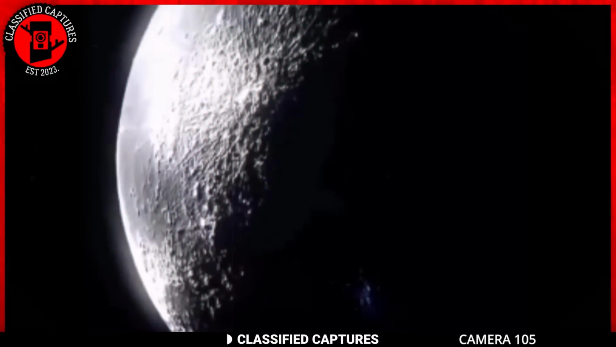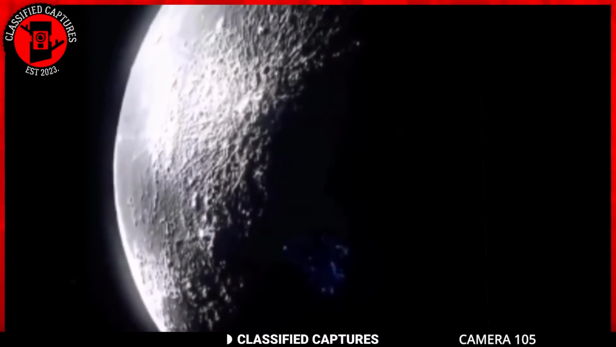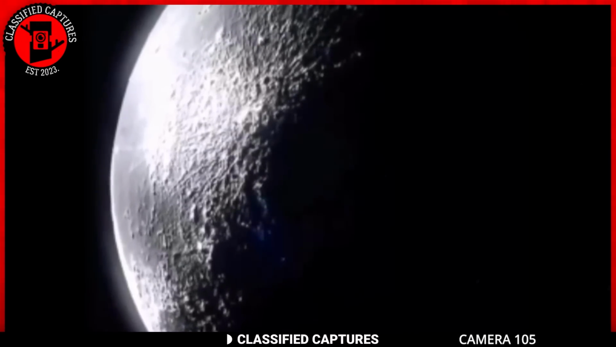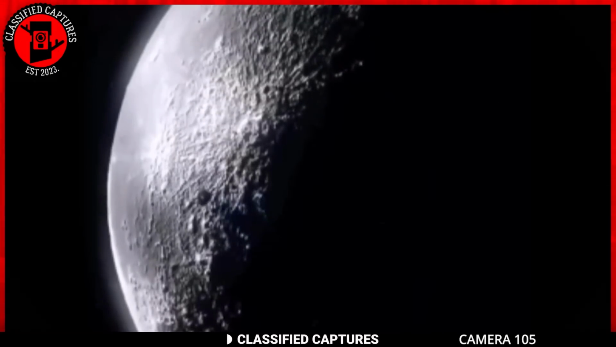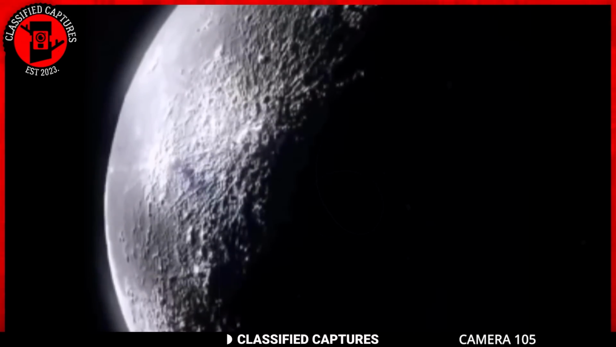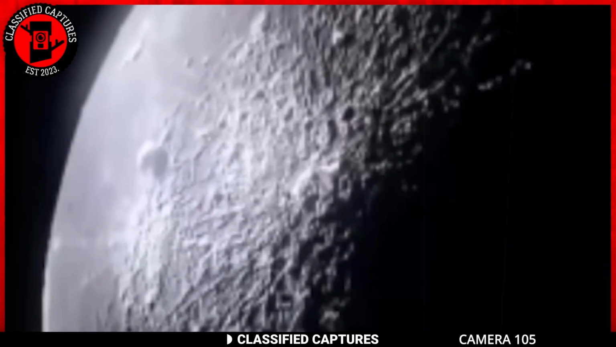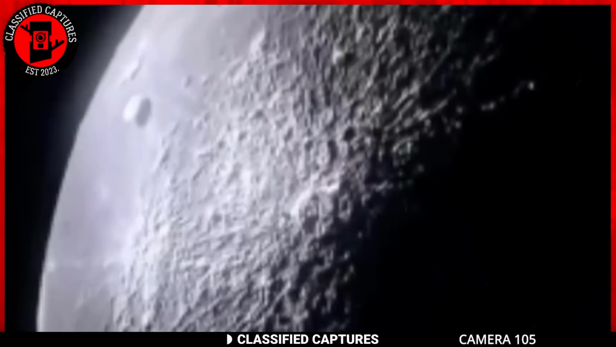Take a look at this footage. It was taken through a telescope. Someone was observing the moon when they saw this. It's a craft that was flying across the surface of the moon, and it appears to have been moving pretty fast. With technology getting better, regular people with telescopes and cameras can now see amazing things happening in space.